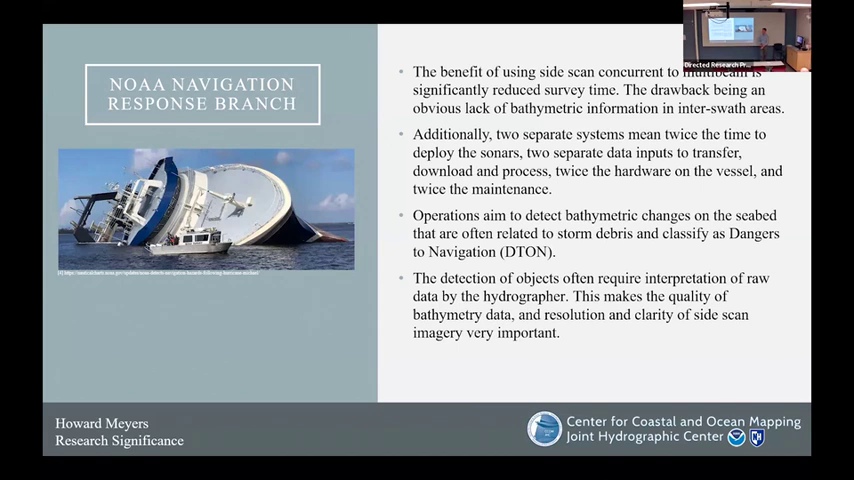Additionally, having 2 separate systems on the boat means twice the time to deploy those systems, twice the time to acquire, twice the transferring, and twice the hardware on the vessel, etc.